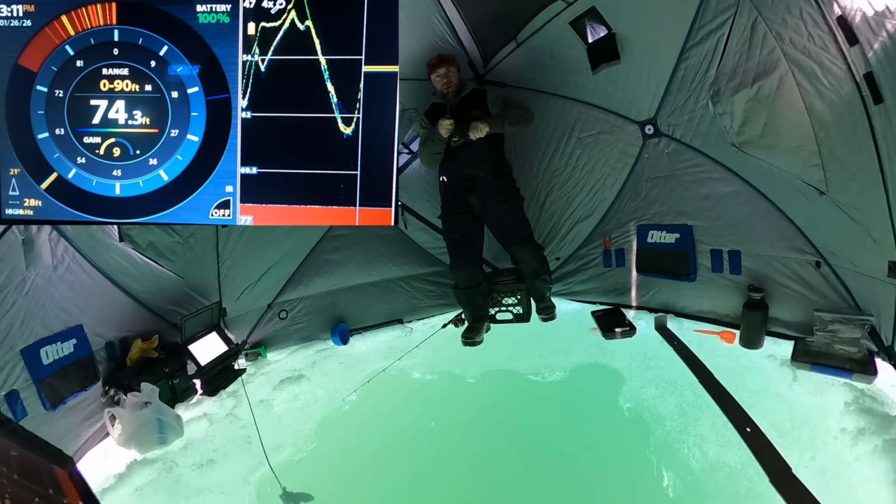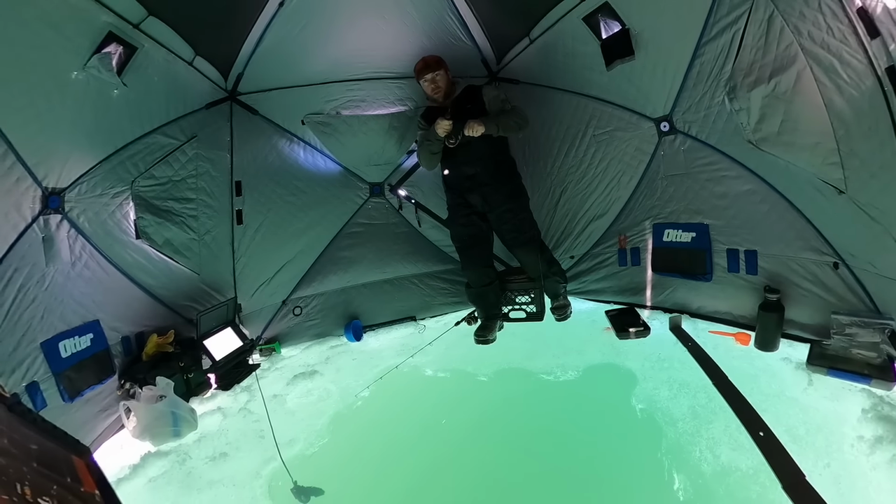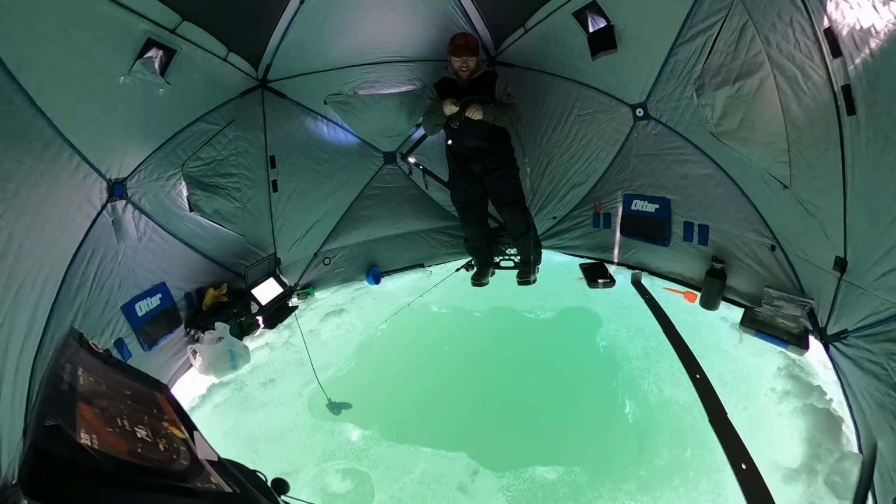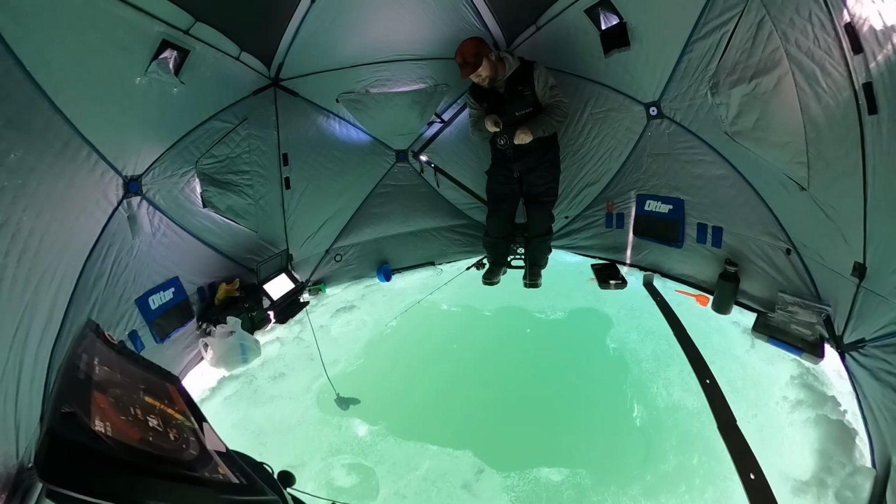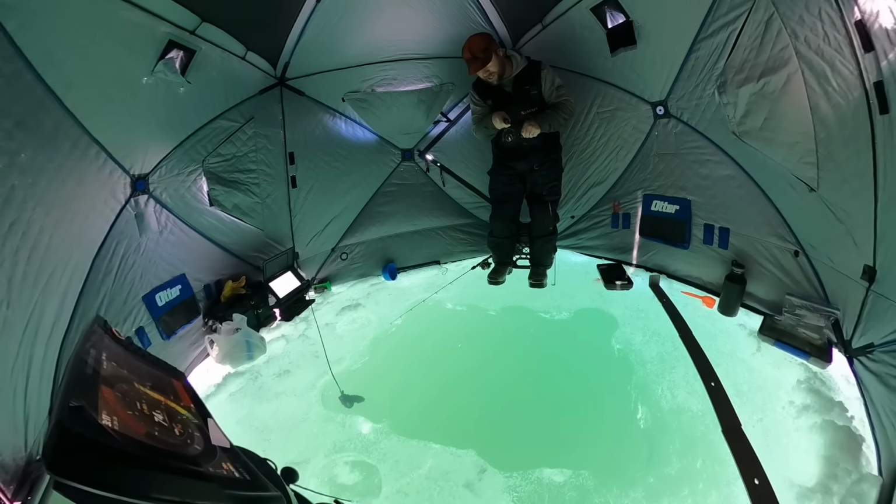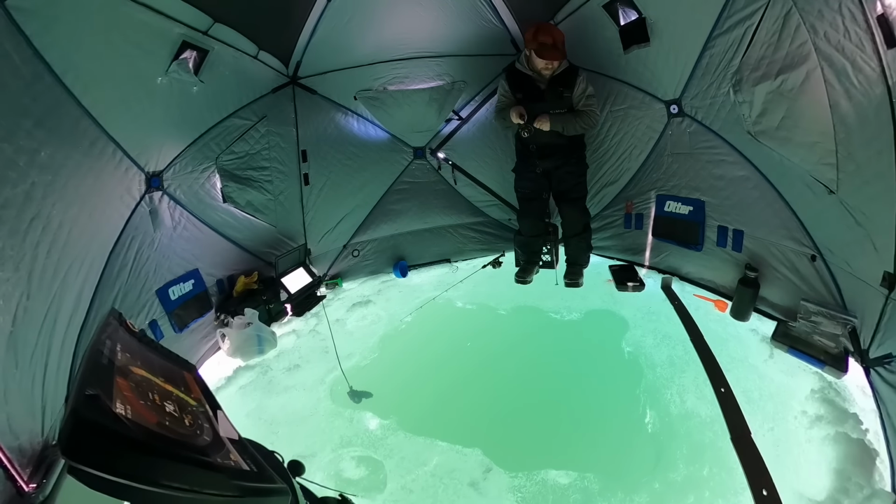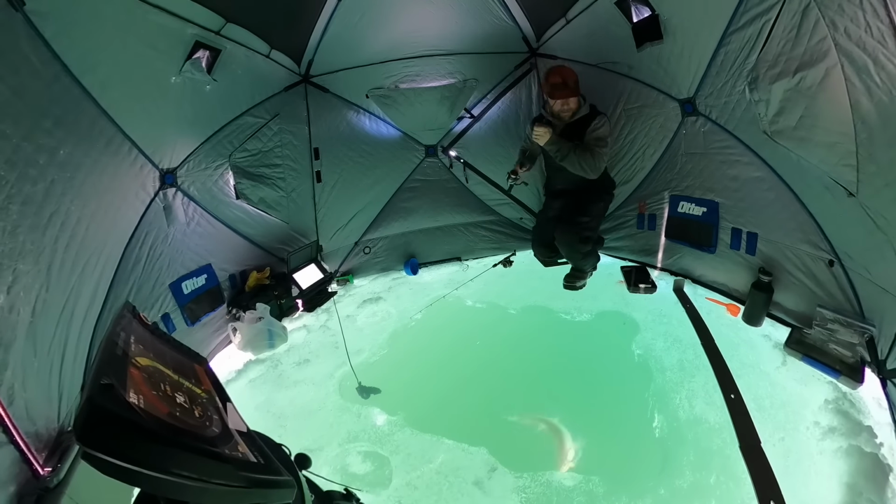Got him on the drop. On the drop, baby. Woo! I love it. Simcoe 75. Oh my gosh. I love these guys. So you think it's a lake trout or a salmon this time? I'm guessing a lake trout, but you never know. It's a laker.